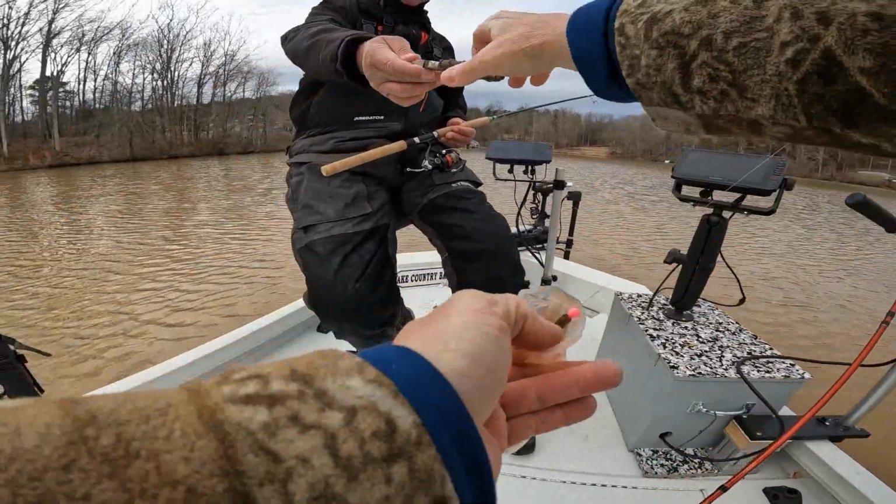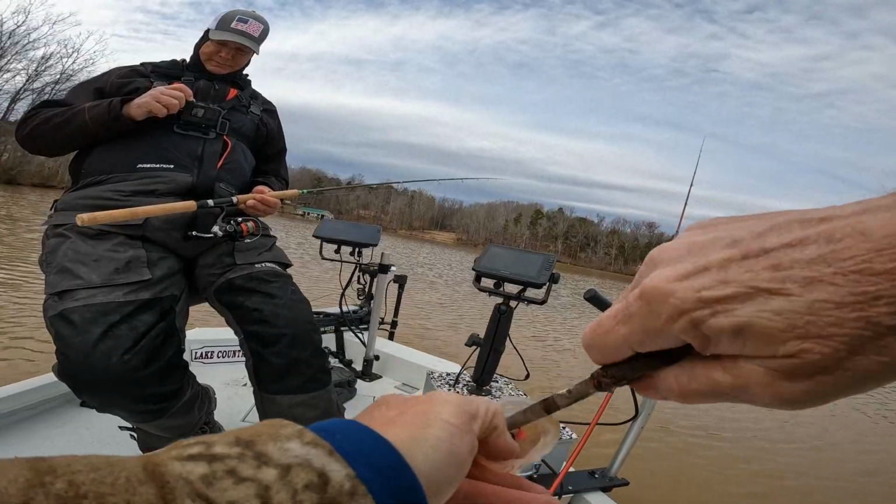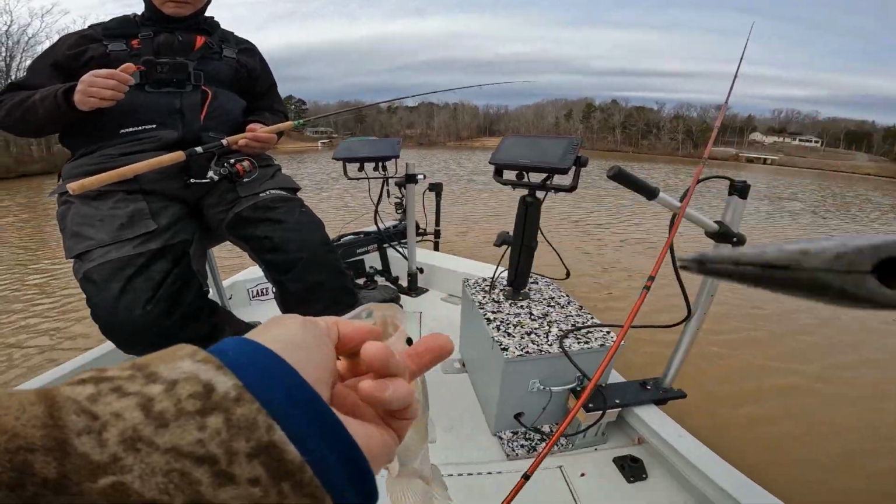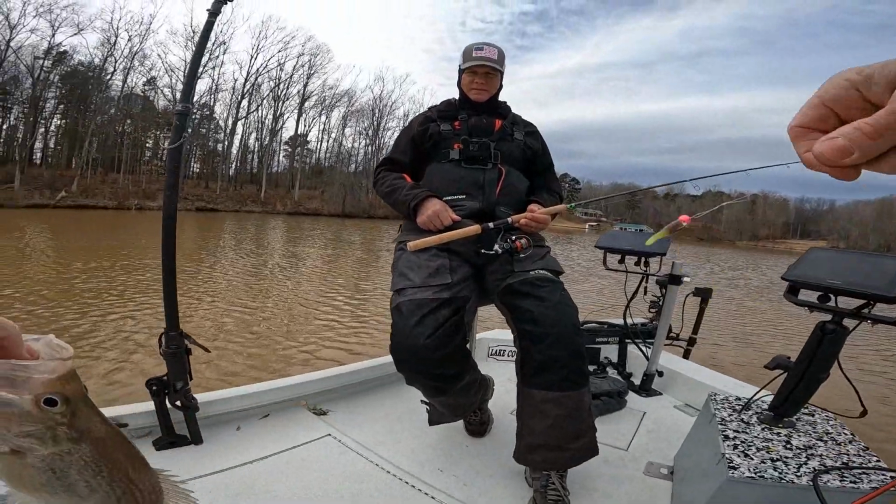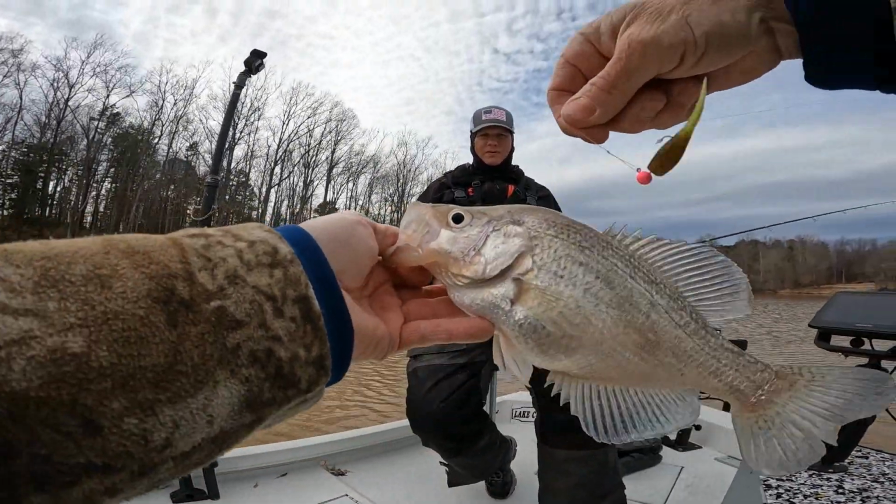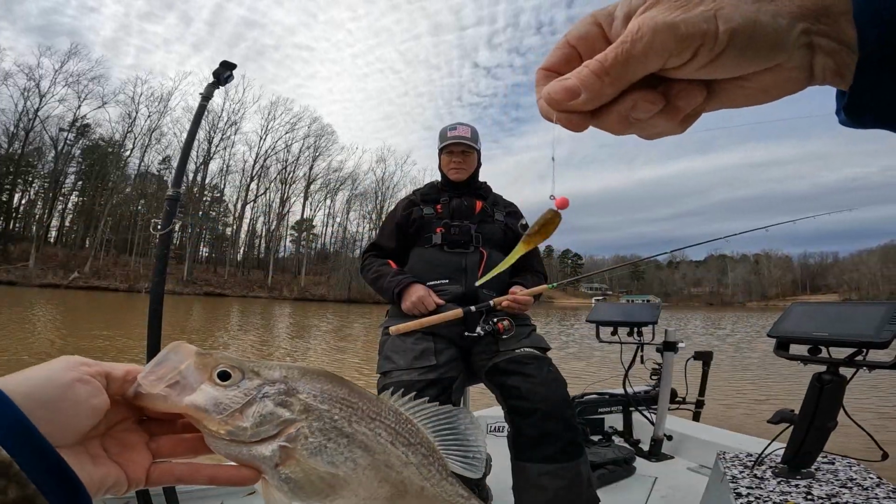I changed. I went to the pink head because Sam was having good luck with the pink head. And y'all know I use pink a lot on Gaston, don't I? I've been throwing that the last couple weeks. That's what I've been using. Yeah. Bam! Look how fat he is. Eggs right there. And I'm using the Hot Perch color.